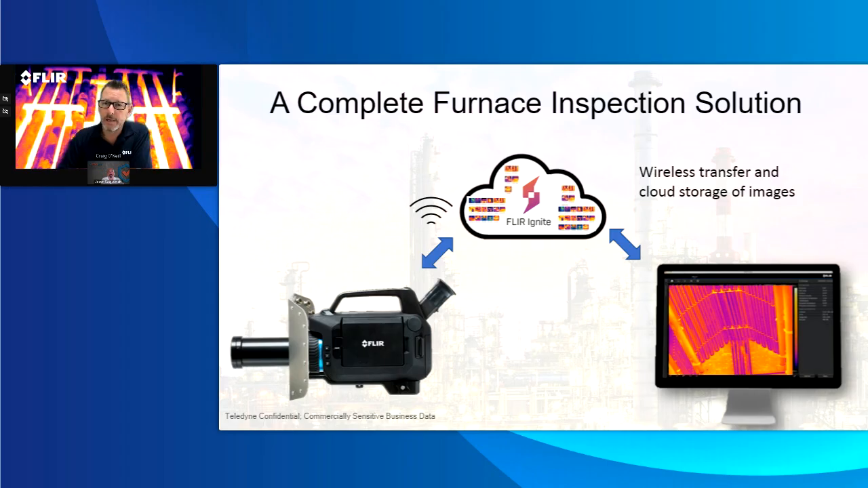Another thing that is really nice beyond that is that we now have built into the camera what's called FLIR Ignite.